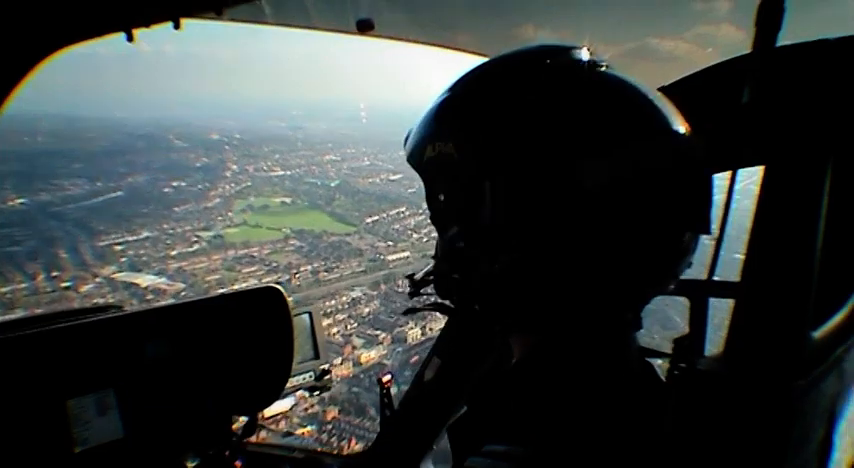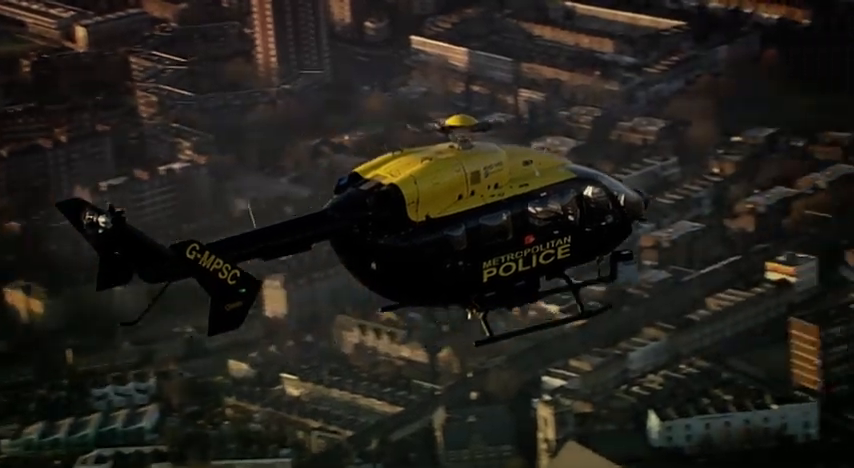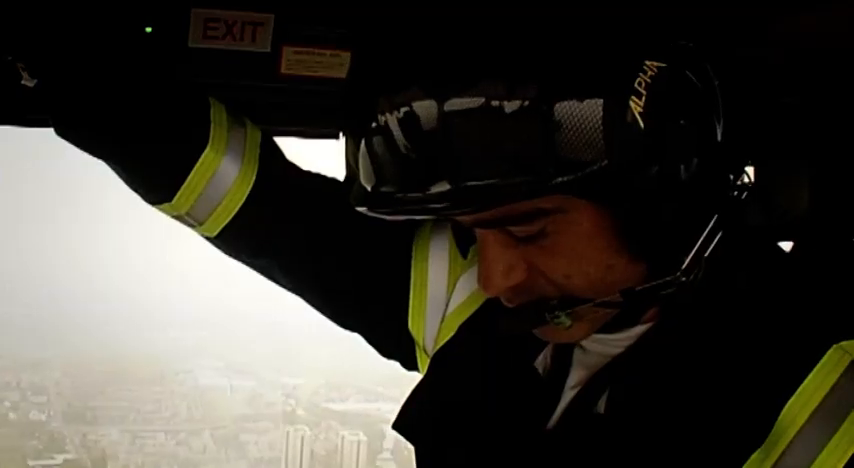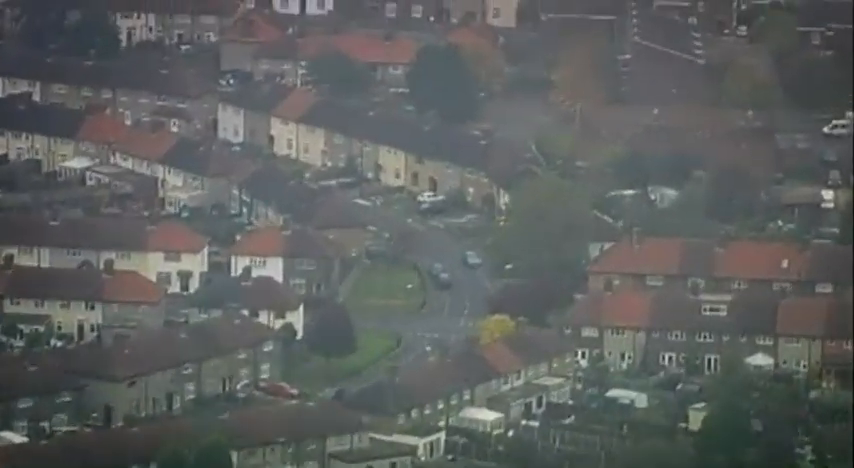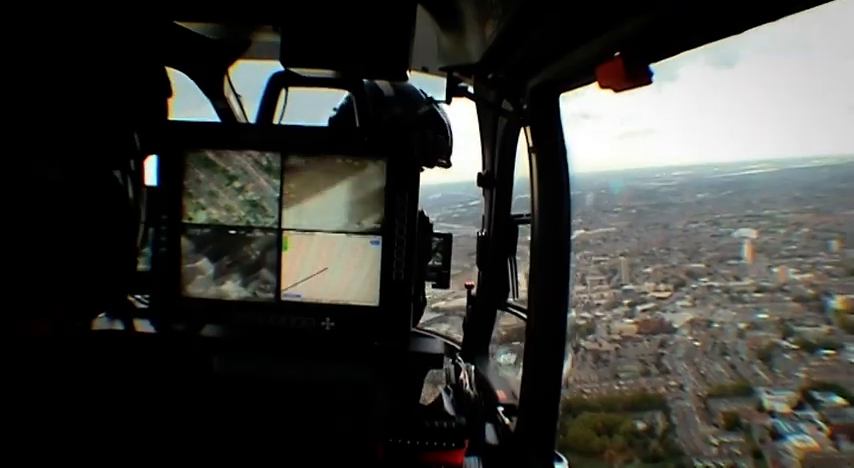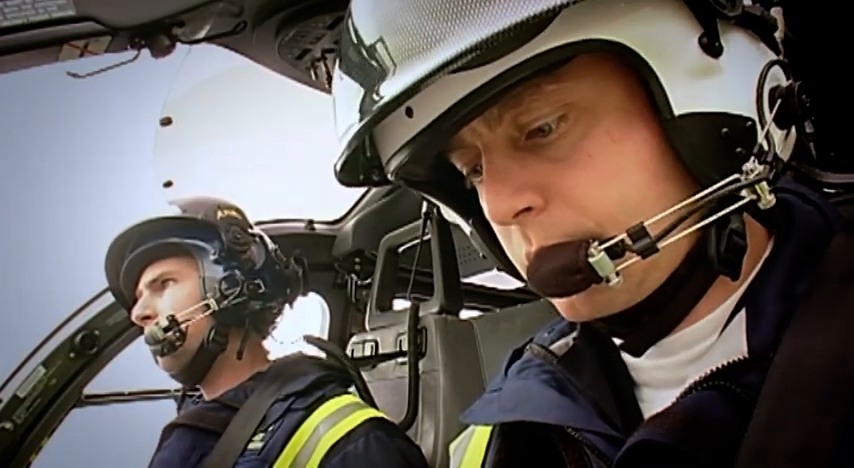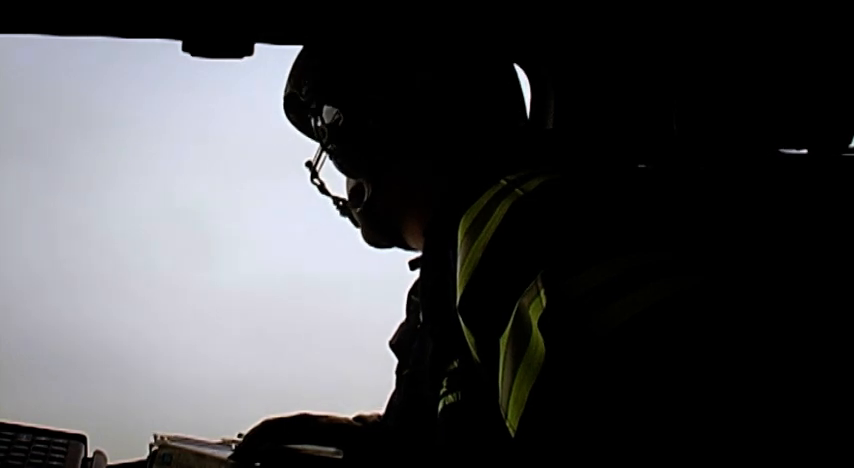Yeah, straight from yes, wrong side of the road. India 99 and PC Banning are less than a minute away. Have you got an ETA? Yeah, we're literally 30 seconds from this. Can you confirm this is a red VW Golf? Yeah, red VW Golf. Manning the maps is PC Pritchard, a Sky Cop for 7 years.